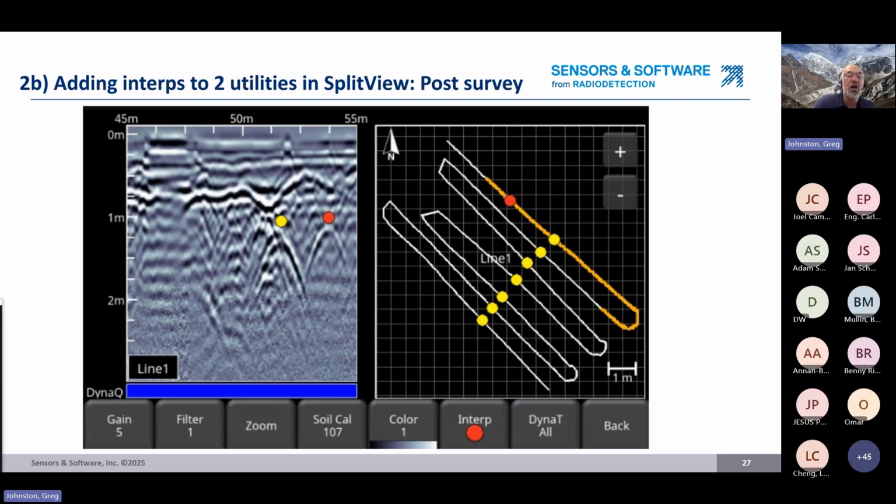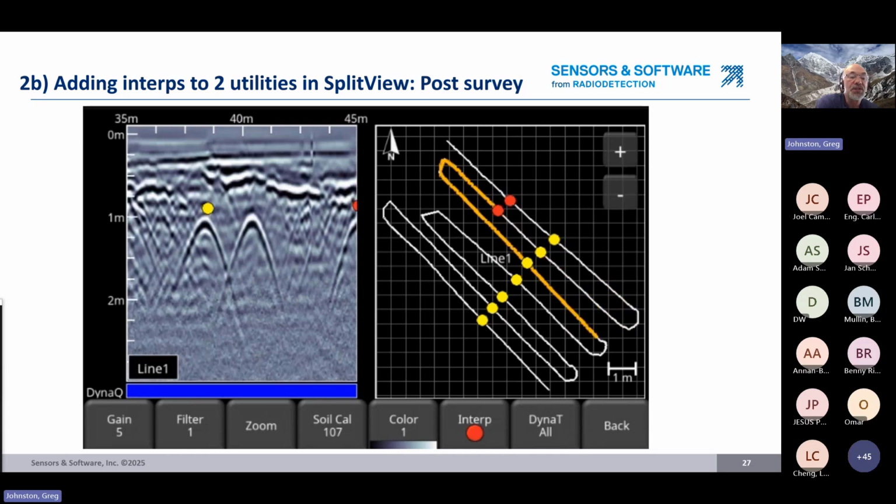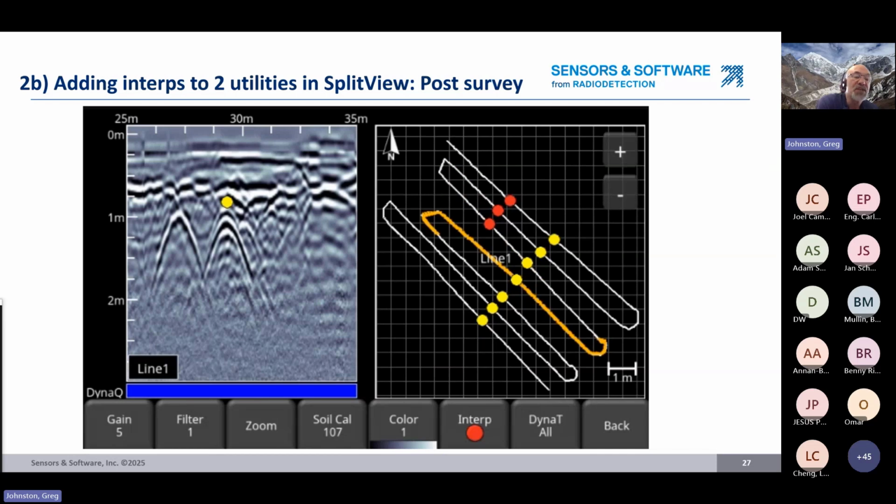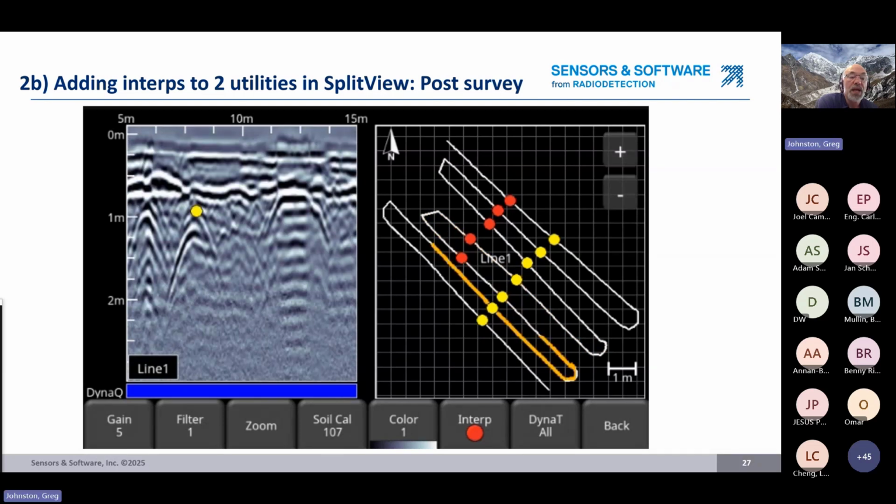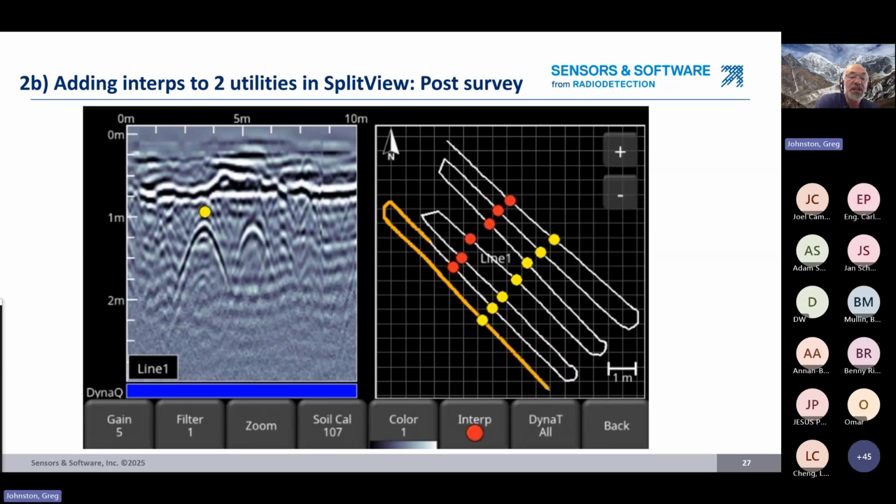So we switch to a red color, and now we're just putting a red dot on the top of the second hyperbola. So we shouldn't make any mistakes because there's only one hyperbola to pick at this point. So we work our way through the data, and the orange line gives us a good indication of what screen to expect to see the hyperbola on. We should expect to see it adjacent to the previous dot that you put on the screen.